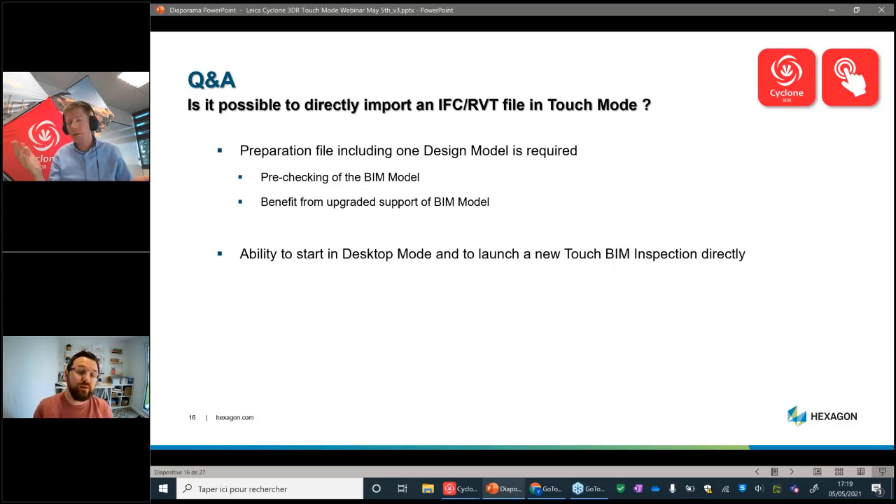Maybe another one regarding the upgraded support of BIM models. If you don't need MEP equipment, it's easy to unselect them when you import your IFC model, and you can create many submodels, one focused on the walls, another focused on the floors. It's a preparation step, but definitely in the field it will give you more flexibility.